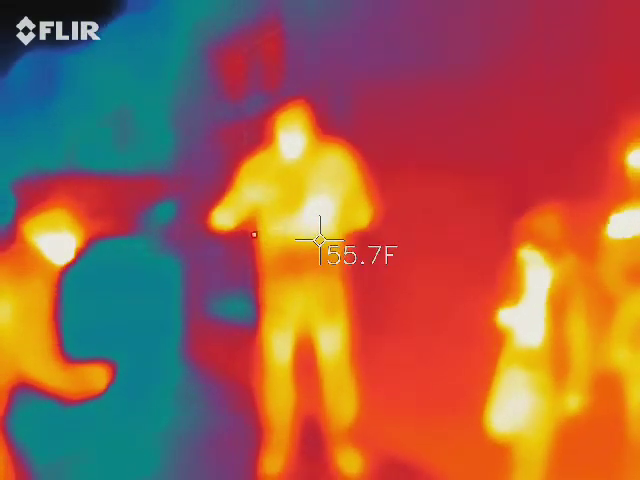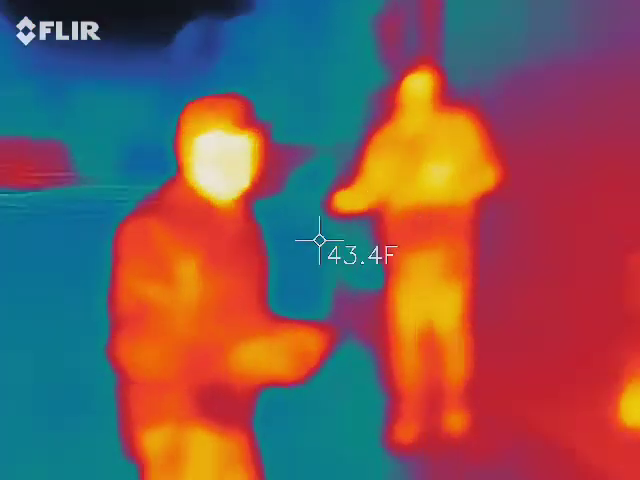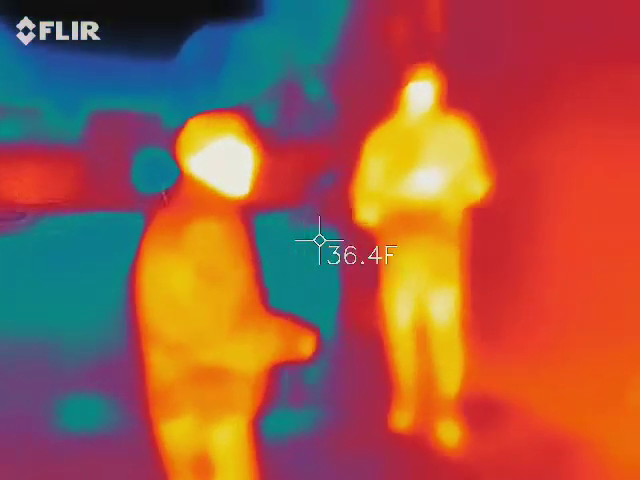You're going to be taking pictures through it. Notice there's no flash. I don't want a flash on this because I don't want any false positives off of windows or anything like that. We want to go right through it.